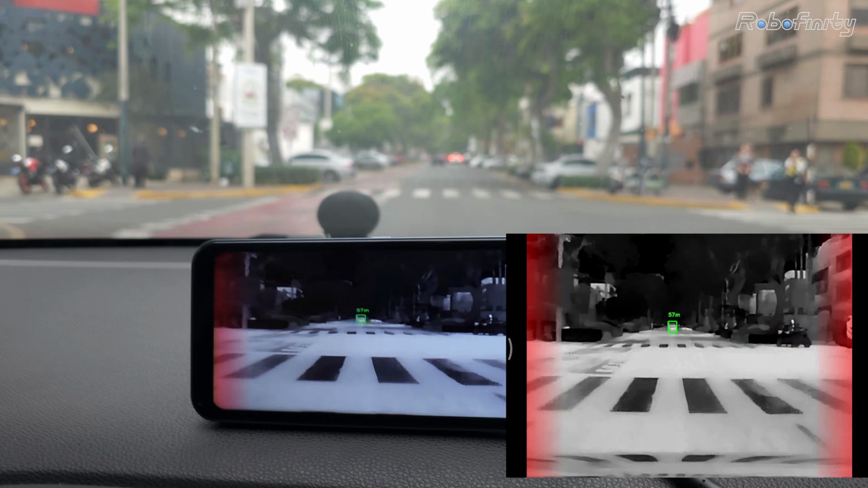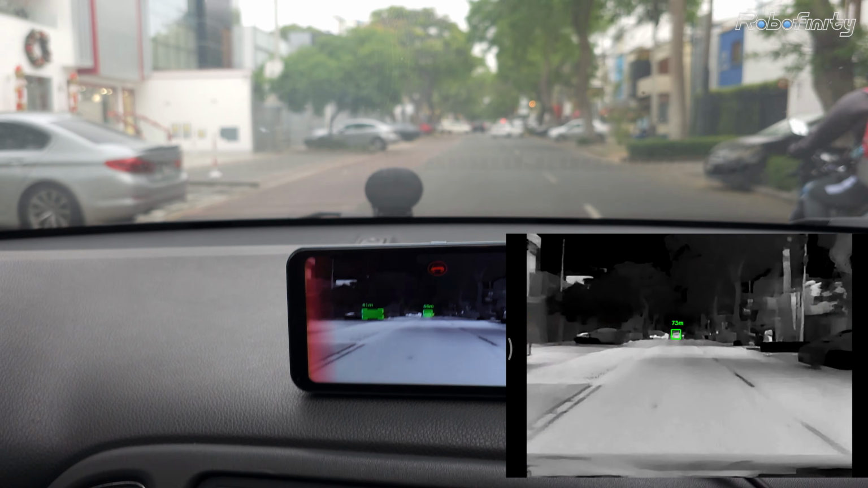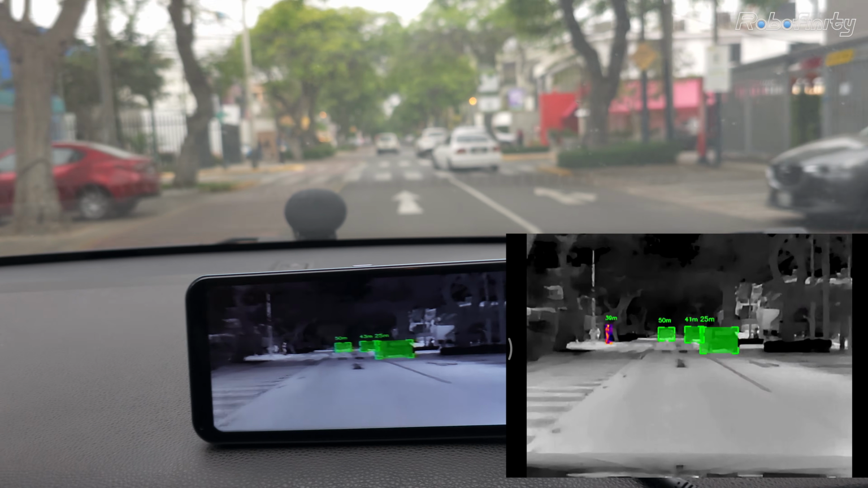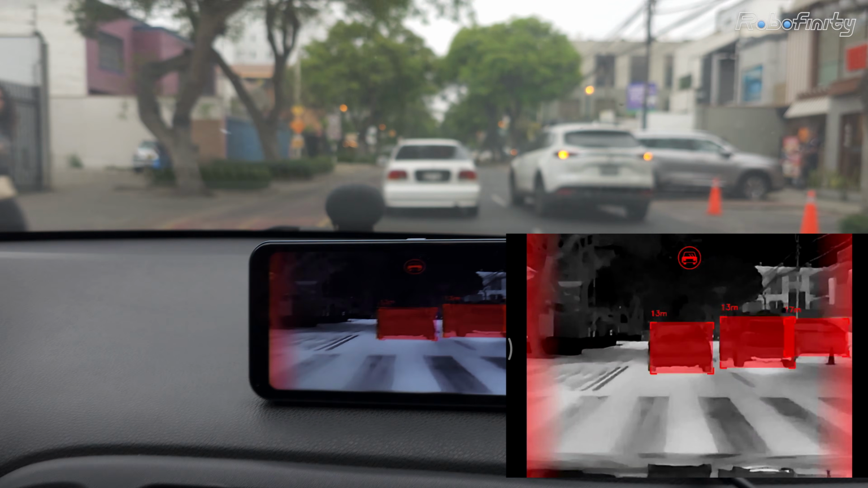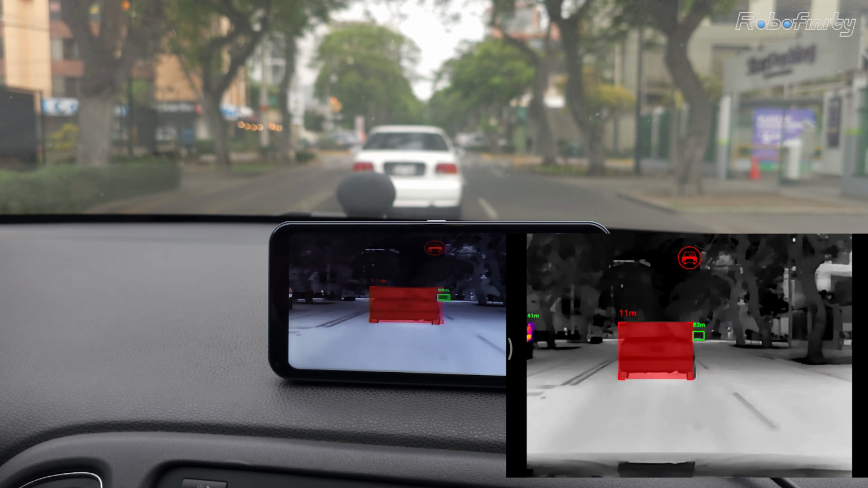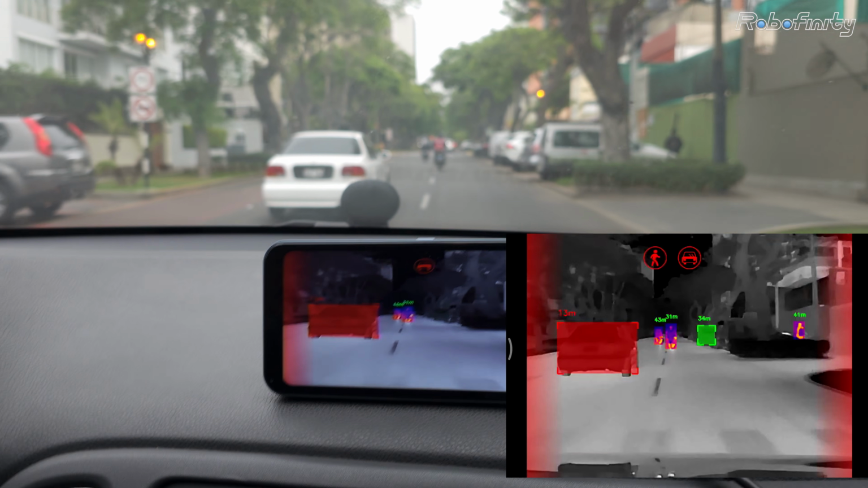Right now I'm testing this camera in a very highly saturated urban area, and the AI box can easily deal with all the processing triggered by all this traffic and people crossing everywhere. You can be sure that when traveling on remote roads at nighttime with zero street lights, it will detect any car, human or animal shape to warn you, allowing you to avoid any collision. Also, the price of this kit is way less than the financial and emotional burden of any collision.